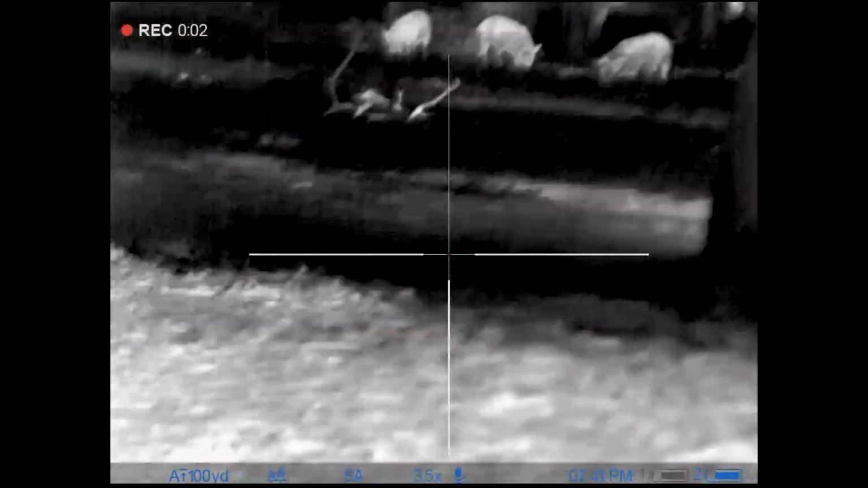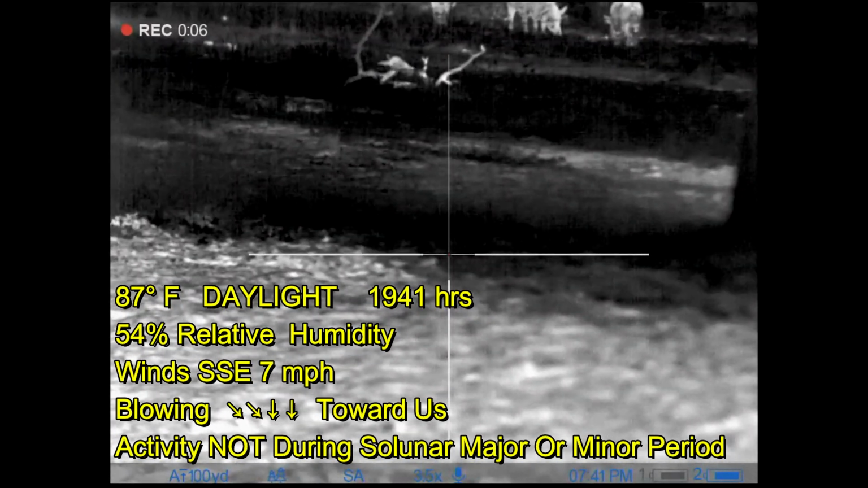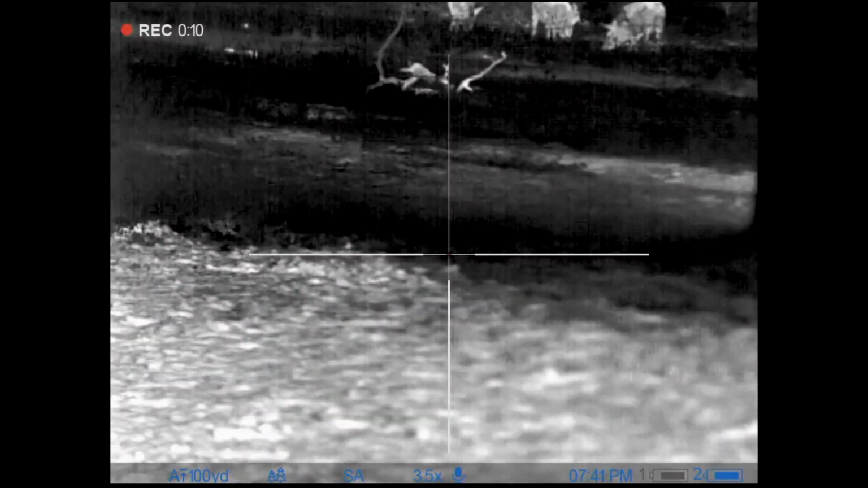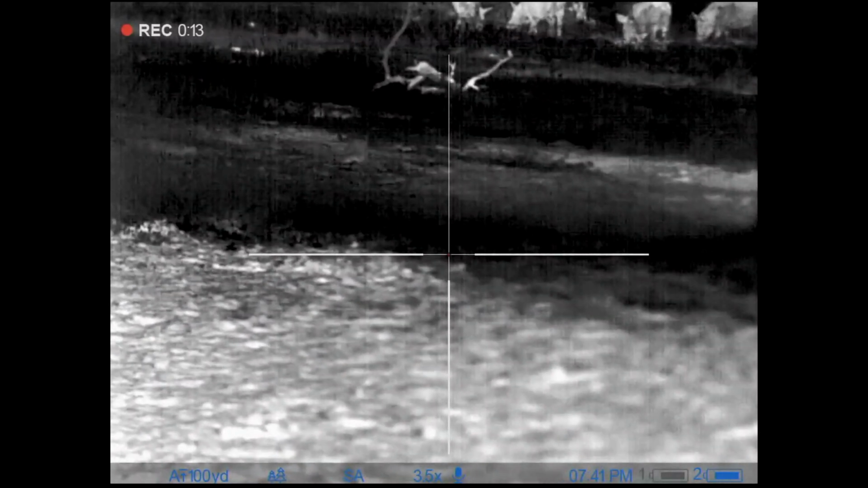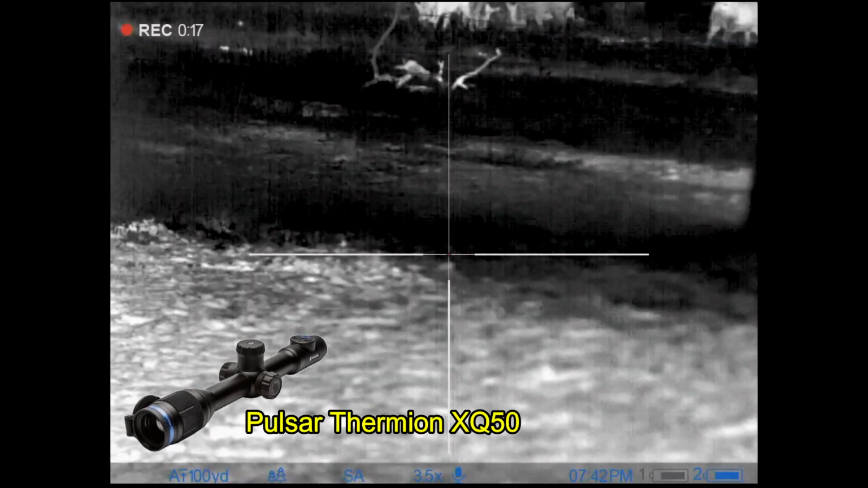So Ben and I went hunting up in North Texas. I was facing in the wrong direction when Ben spied these hogs out in front of us. The wind is in our favor, but it is daylight. He told me to freeze because there was a big boar looking right at us. So as I stood still, he moved off to the side and got his Pulsar Thermion XQ50 going.